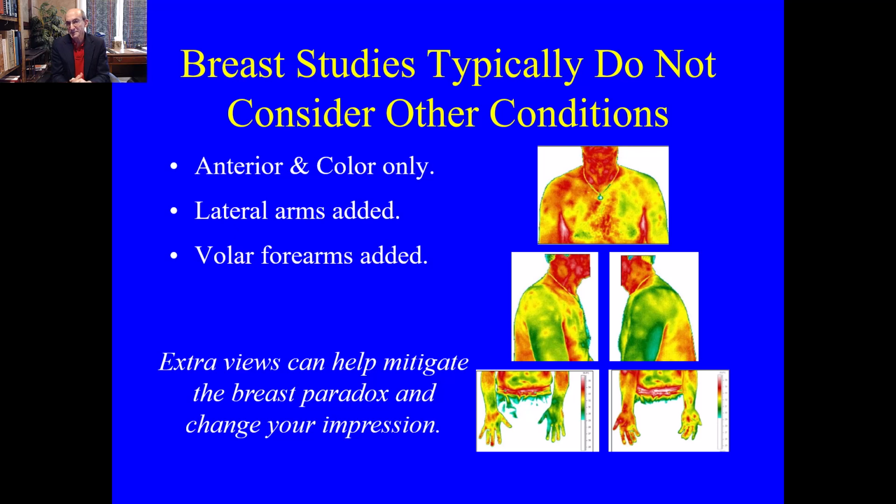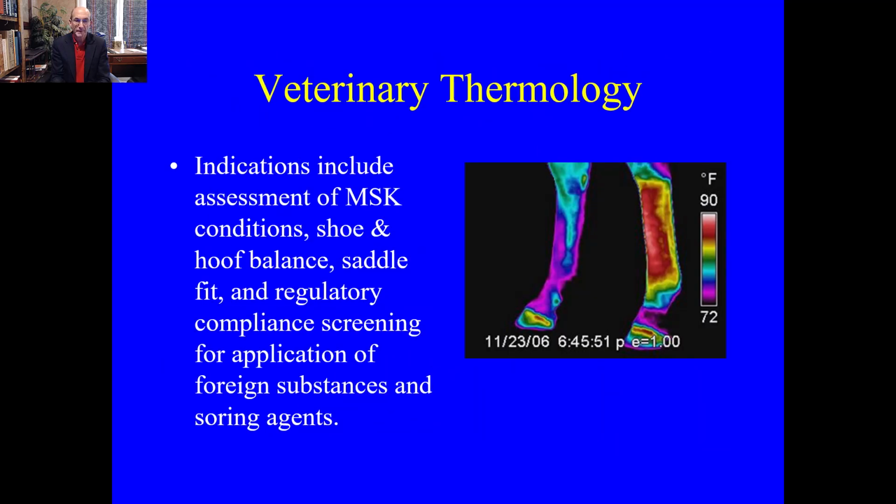The breast paradox being that most people looking for breast thermology studies are trying to look at physiology and trying not to rely solely on structure, but at the same time they're not considering structure or anything else at all, which means they're only getting a limited view. This particular person, by the way, has a left subclavian steal syndrome, which is a vascular disorder that's coming out of the head and neck going into the torso of the body, and it really had nothing to do with breast at all.